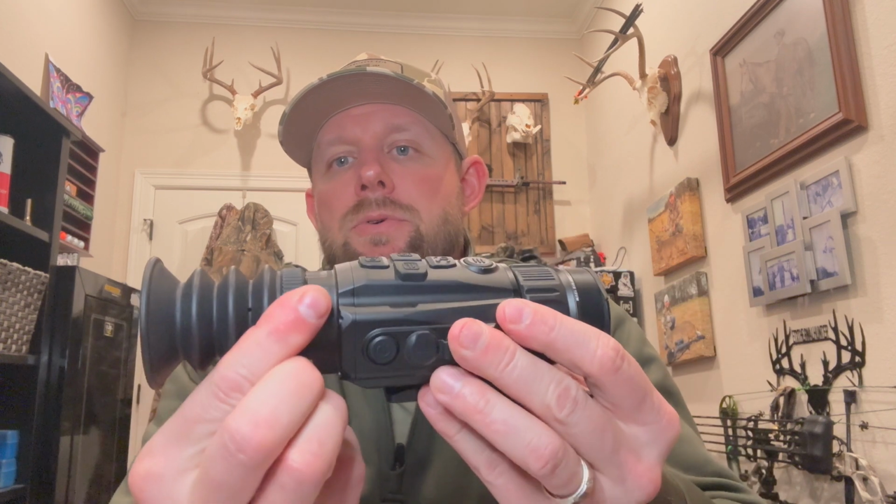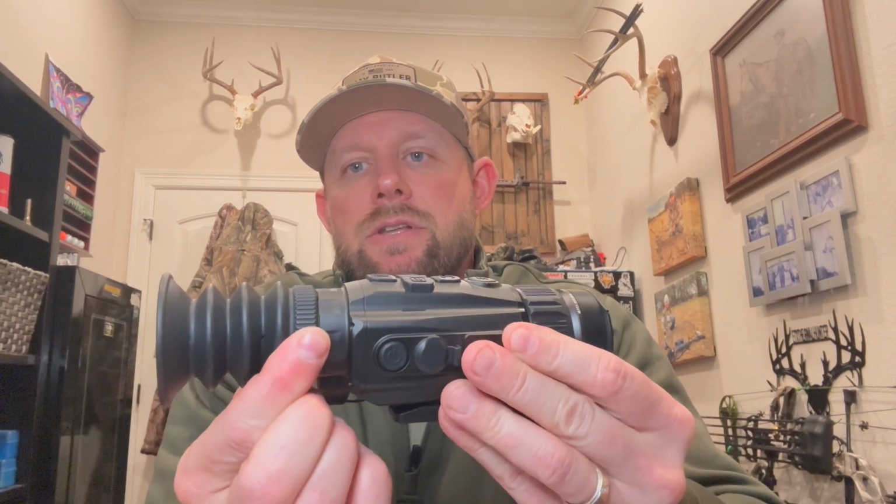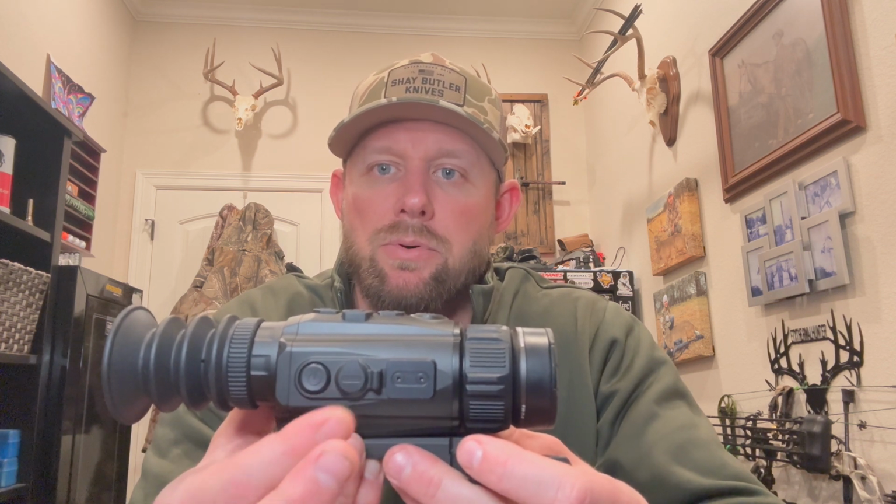I always turn mine around the opposite way because I'm left-handed. It's got a focusable LCD diopter focus, so it focuses the viewfinder for you, and it's got a focusable objective lens. Your power button is right here, and your USB-C port with a dust cover and a waterproof cover right here to protect the port.